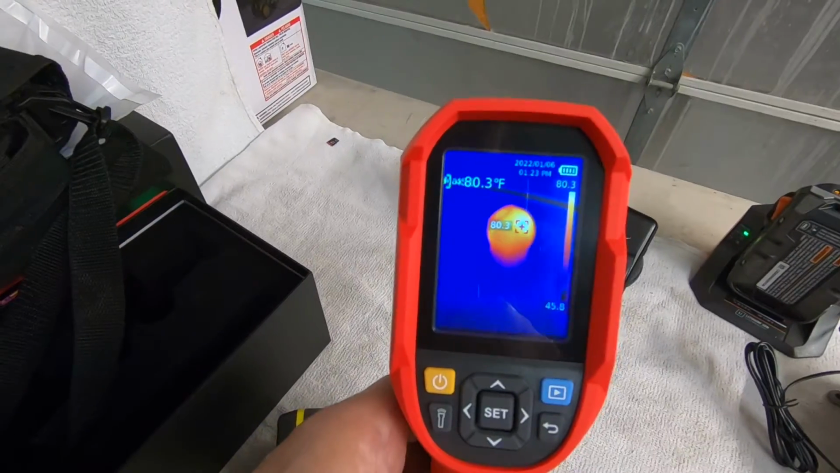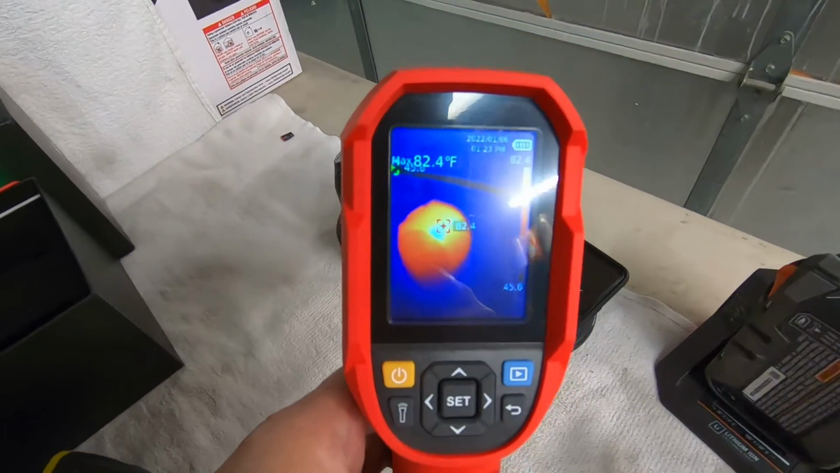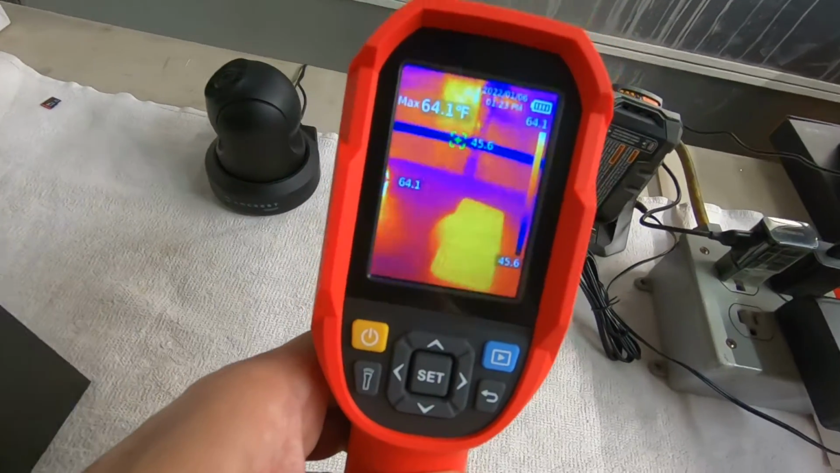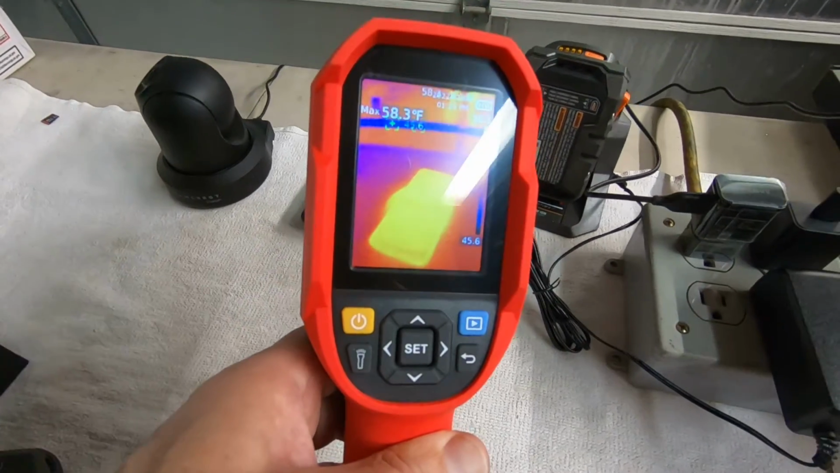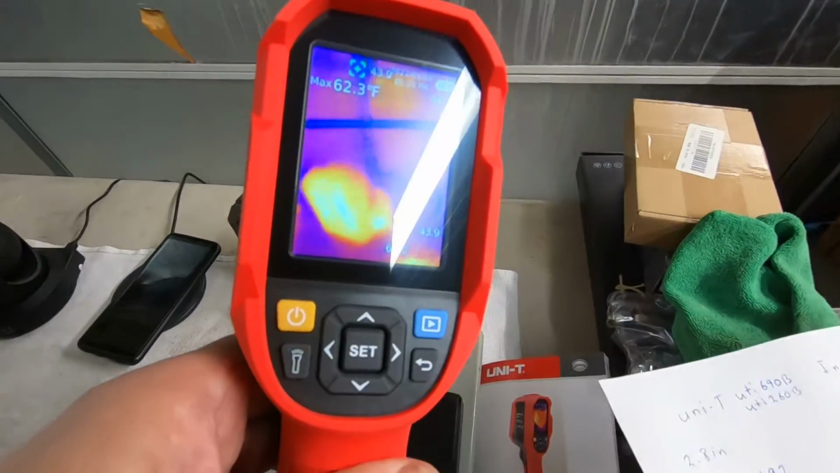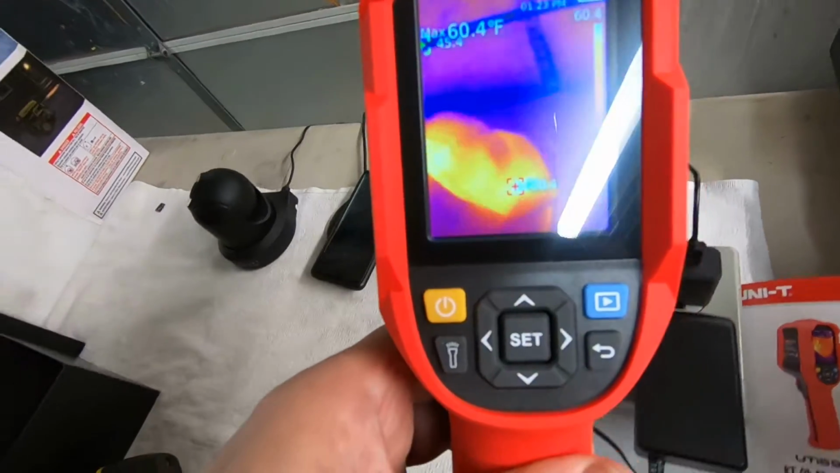Actually, this is what we want. So there's the camera itself. There's my phone. There's that battery and charger.